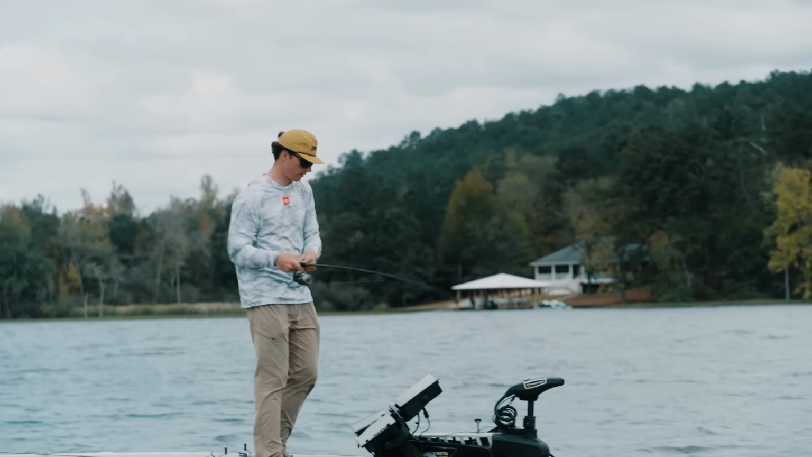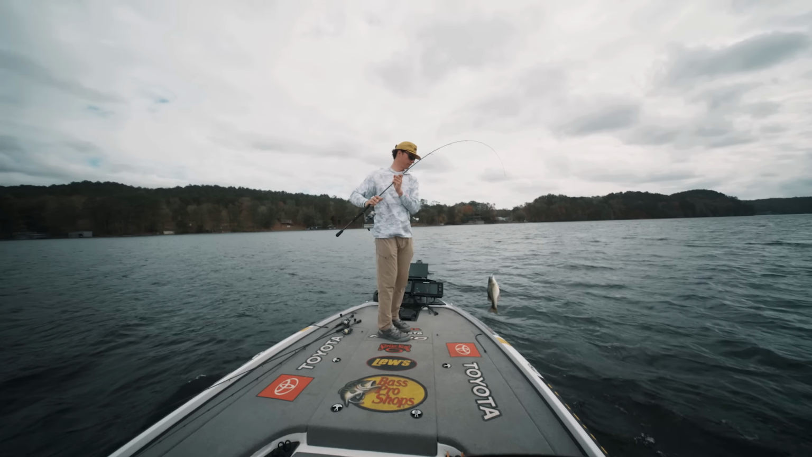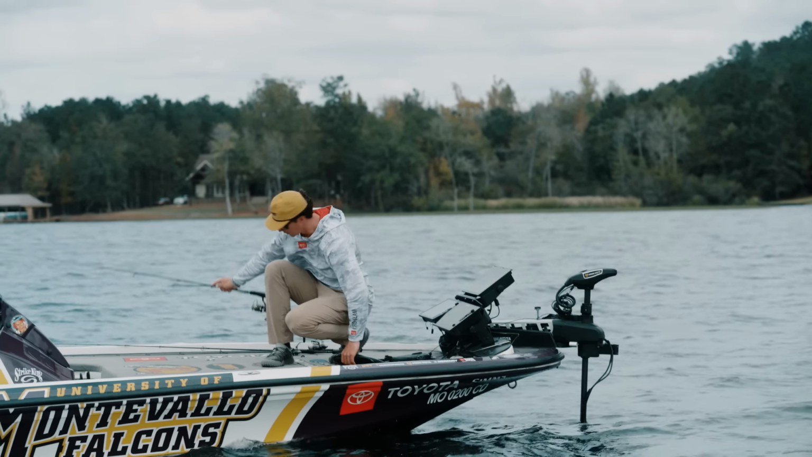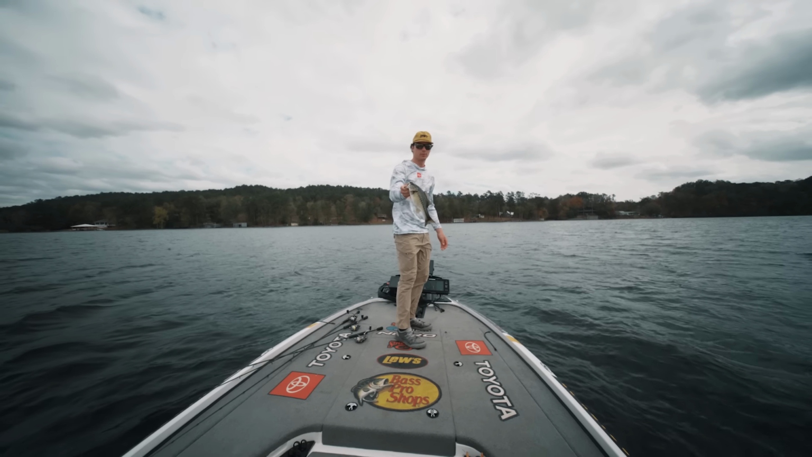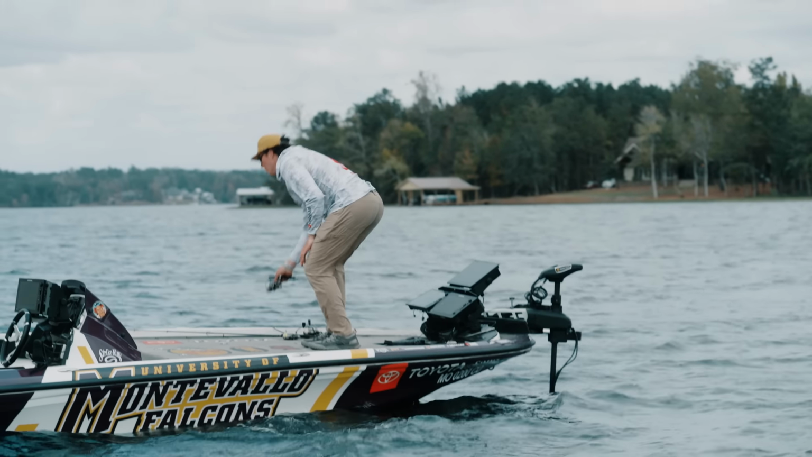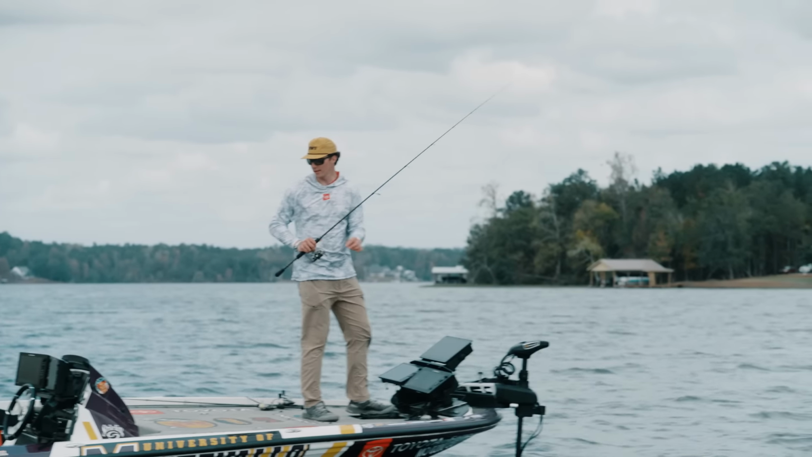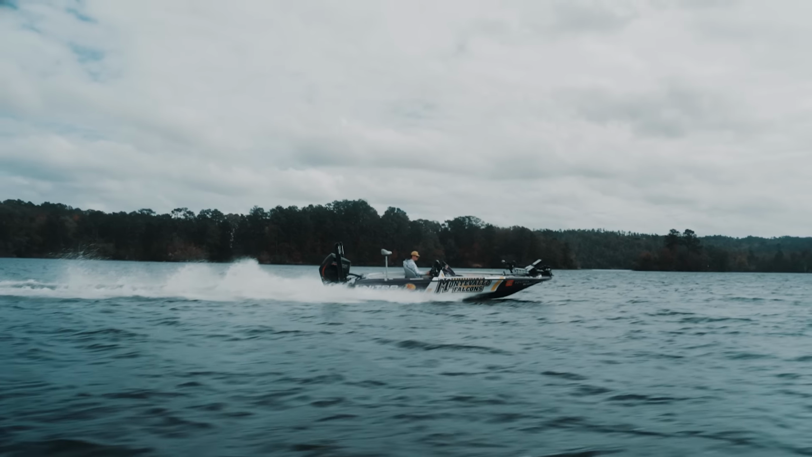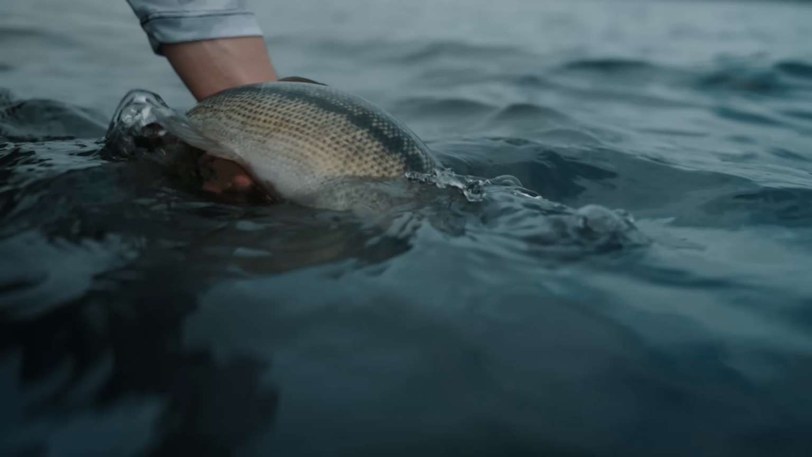But when I first saw him there, I wanted to make sure not to throw it right on top of his head because most likely he would have spooked. But then he dove down briefly, and I just let him go a little bit and swam it by him, and he came up and smoked it. That's a general rule of thumb. When they're up super high, basically on the surface, you don't want to land it right on top of them. It'll kind of scare them. But when they're cruising in that 10 to 15 foot range, you can land it right on top of them and it'll sink down, and hopefully they'll see it and come up and smash it.